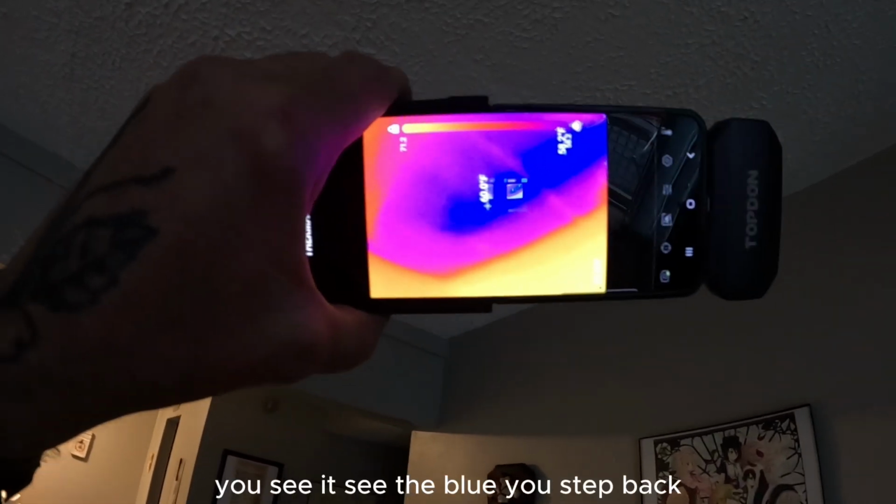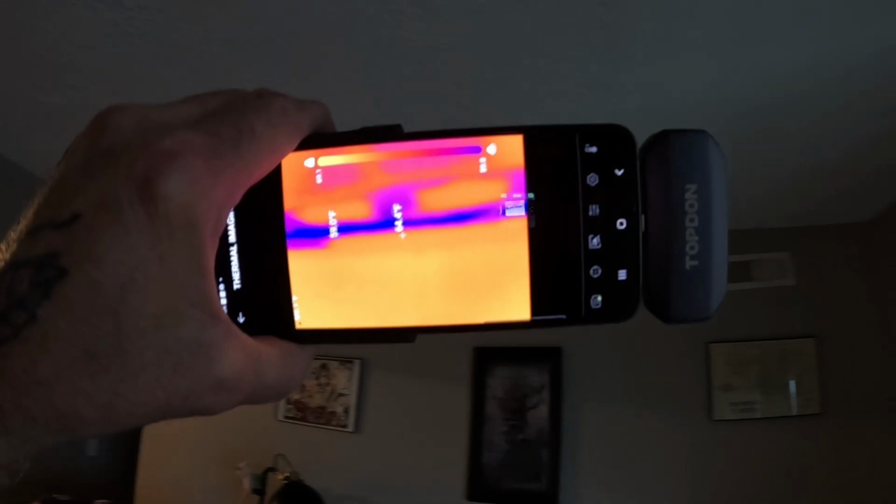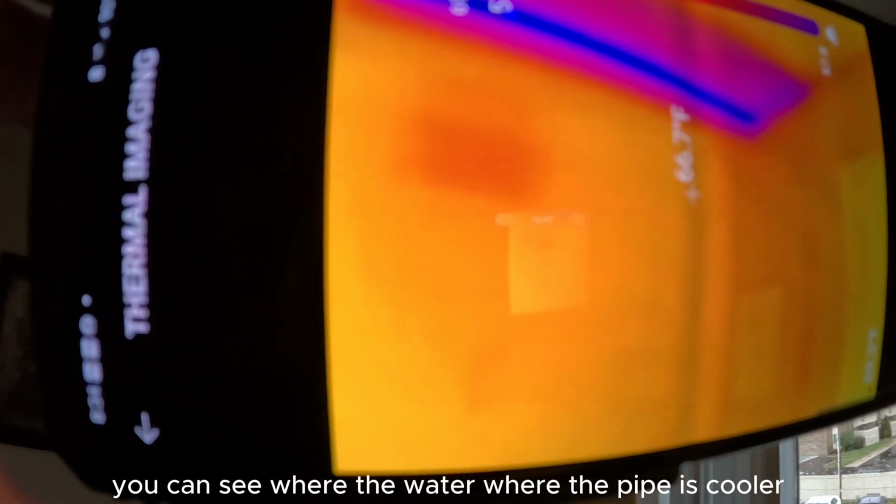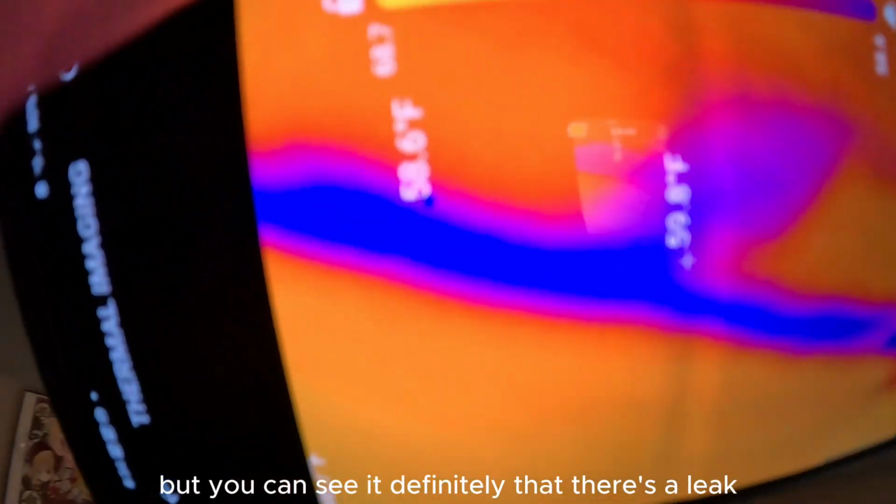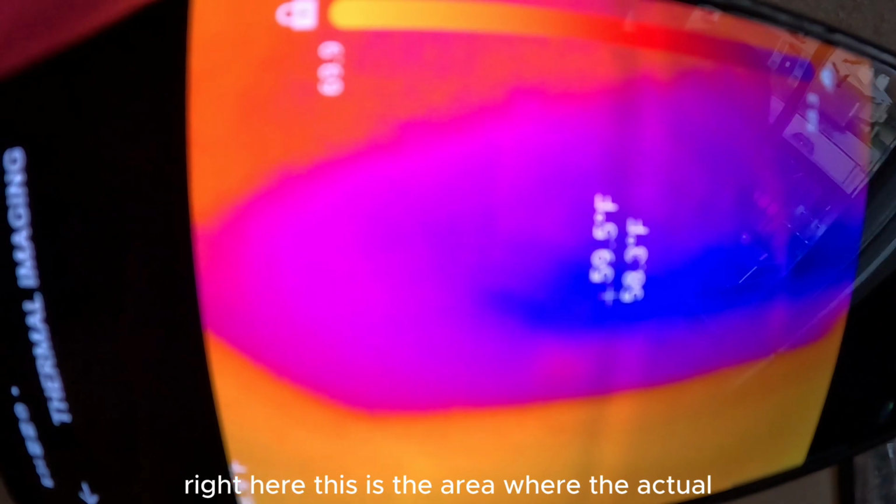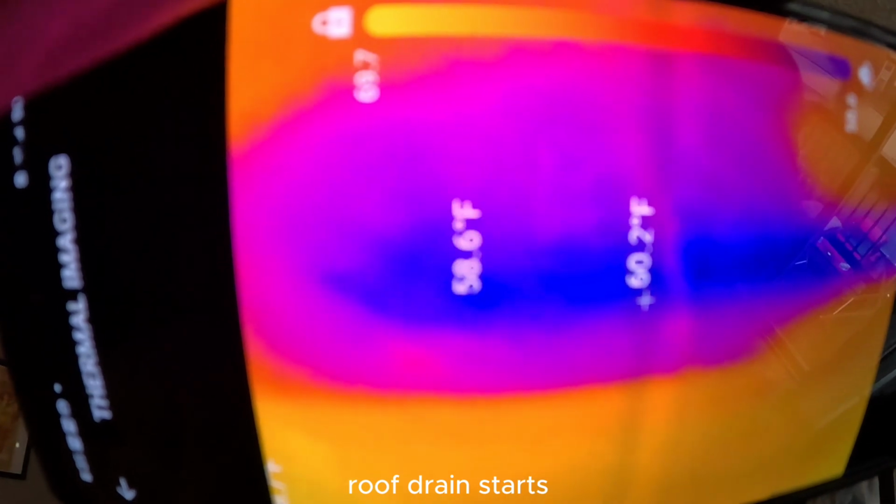You see it? See the blue? Let's step back. That's the drain pipe. And the dark blue, you can see where the pipe is cooler. Like maybe they didn't put insulation back around it. But you can see it definitely, if there's a leak, you see where the water is puddling. Right here, this is the area where the actual roof drain starts.